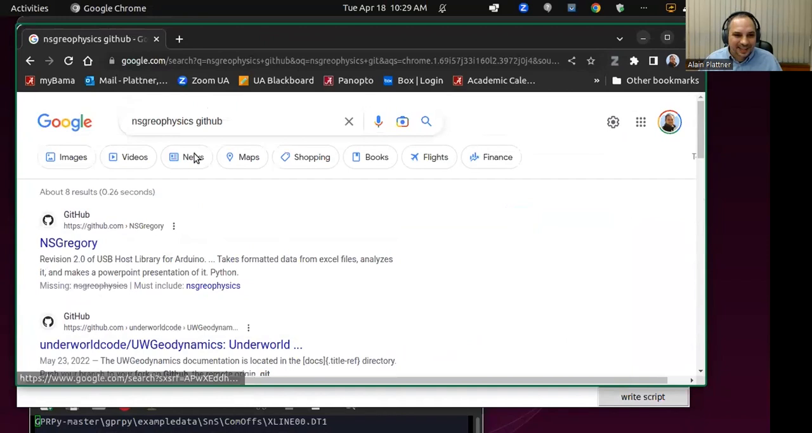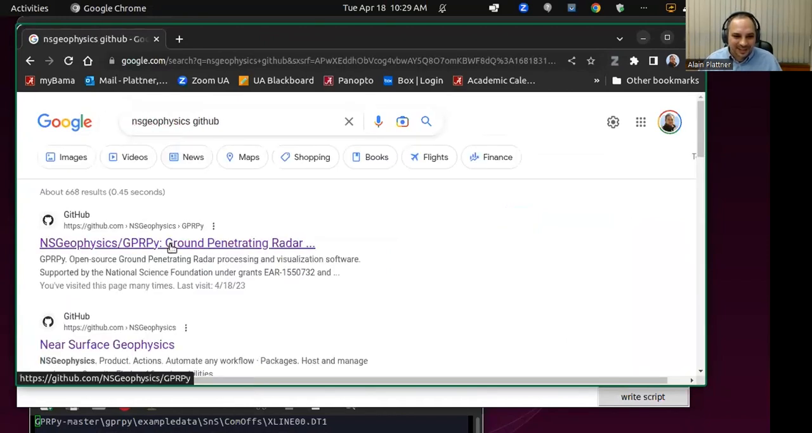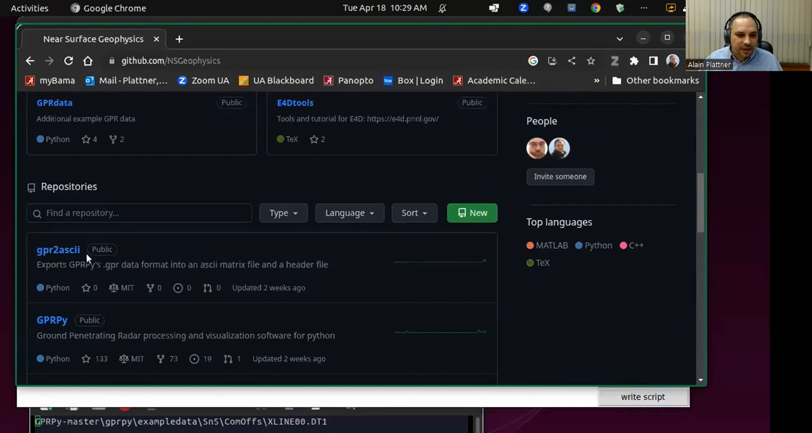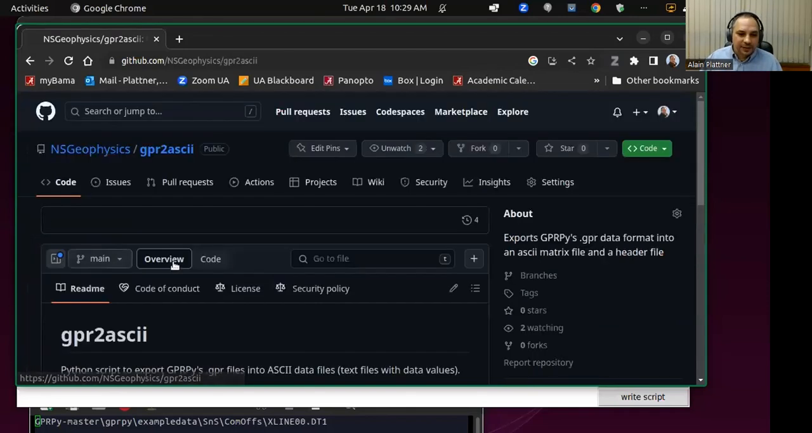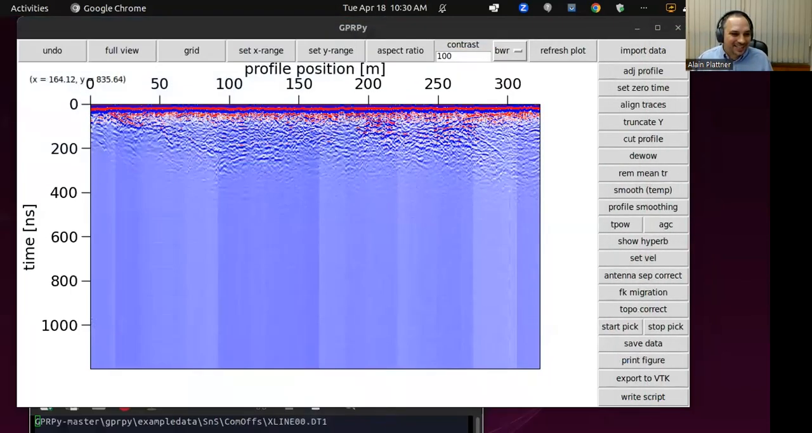There you will see that there is another repository called GPR to ASCII, and you can use this one to turn data that you saved in GPRPy's format into text data, ASCII data, and then you can import that ASCII data into MATLAB. Great question. Thank you for asking.